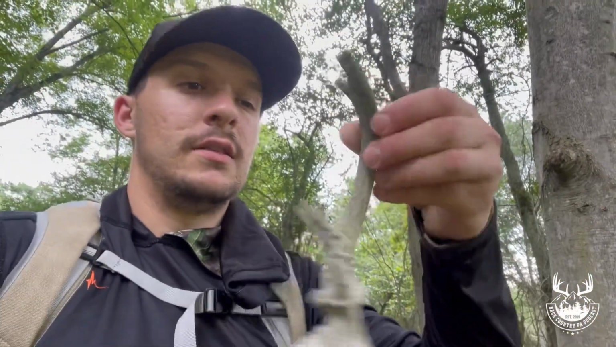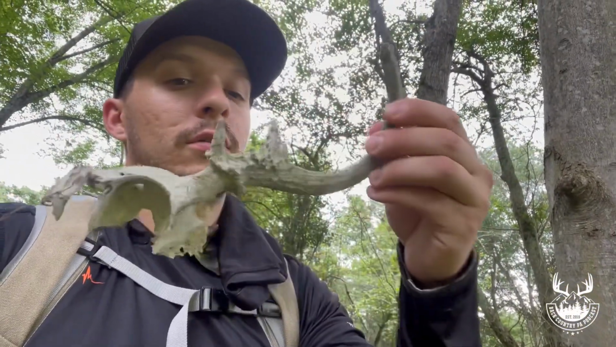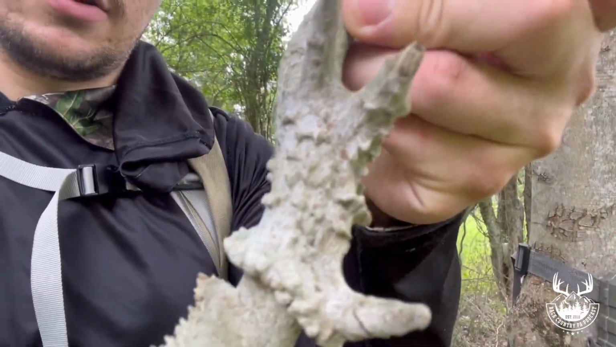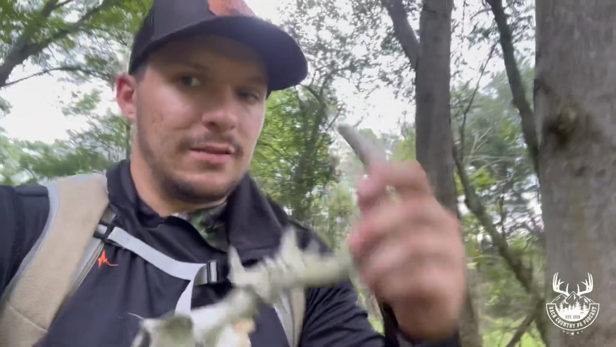I did find, well, I crossed the road. I did find this little guy here, really gnarly rack actually. I mean that's freaking gnarly right there. But that was hit like I would probably say at least 2 years ago. It's an old one. But he was crossing into the thick stuff that I thought they would be going to.